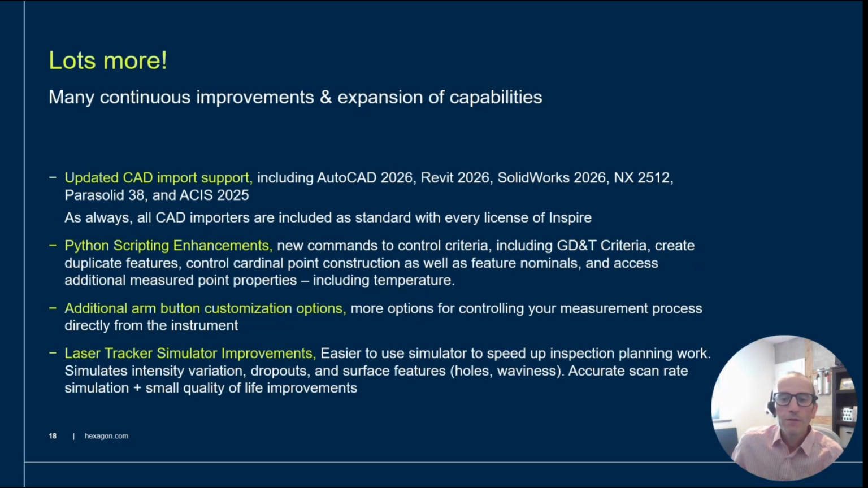Now, more and more of you are utilizing Inspire's Python-based scripting, and we continue to round out functionality for you there. The main area of focus this time around was giving you control over criteria and the ability to create GD&T annotations via scripting. It's very neat seeing these already being put to use by some of you. Some of you started using our release candidates as soon as they were available, and we got some very early questions on this, and that's great to see people jumping right in and putting the new features to use.